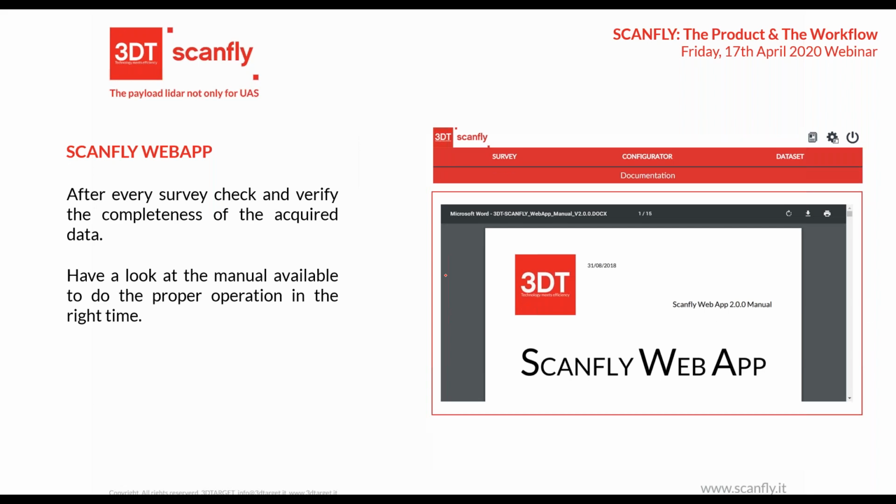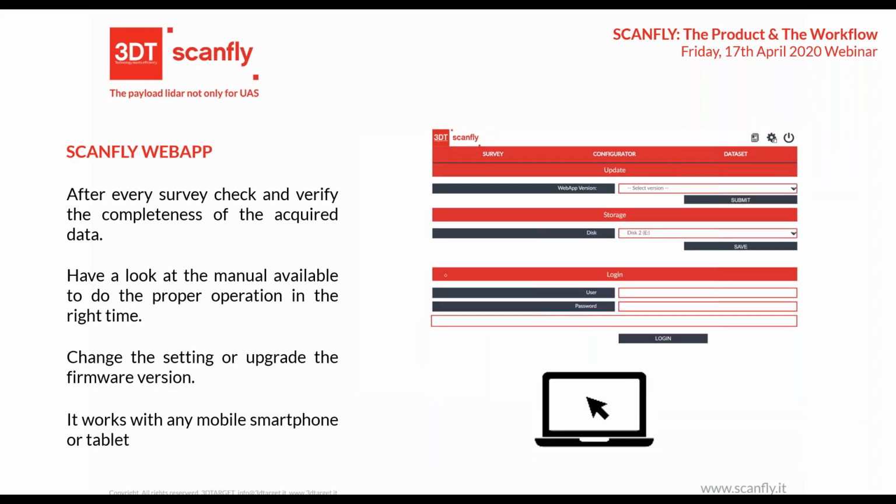You can have access to the manual as well to do the proper thing during the survey, and you can also upgrade the firmware version if you want, and set the storage and some other options.